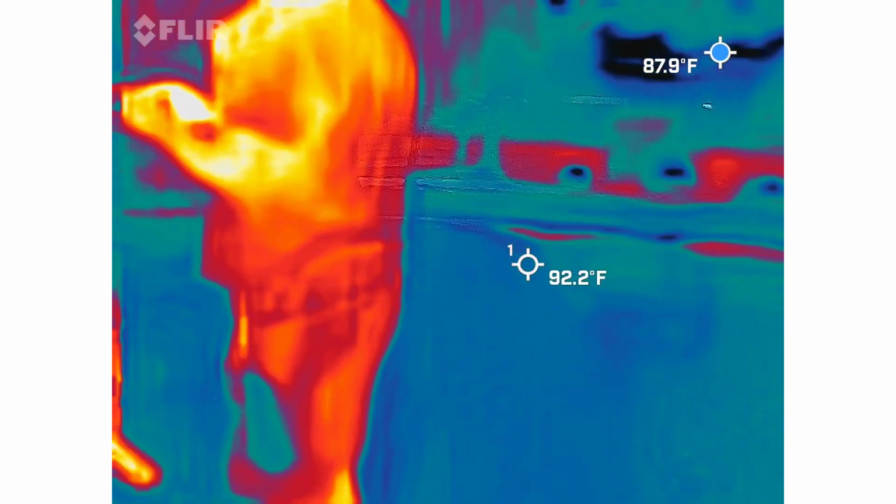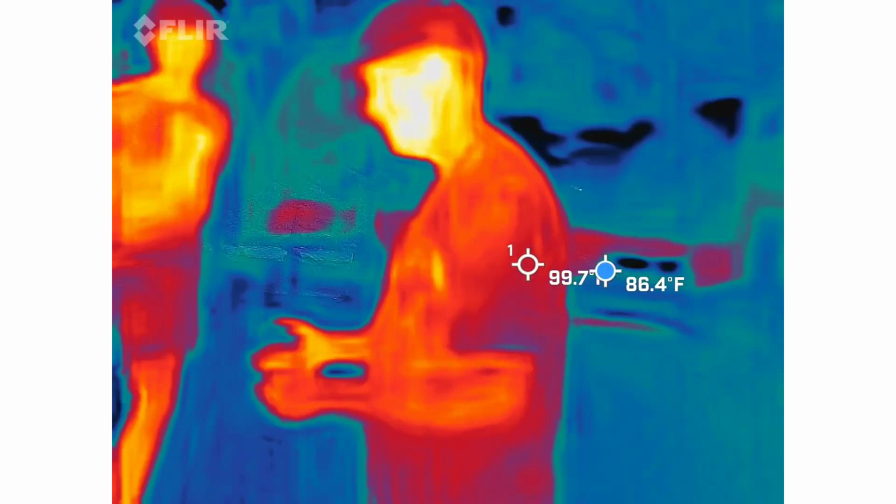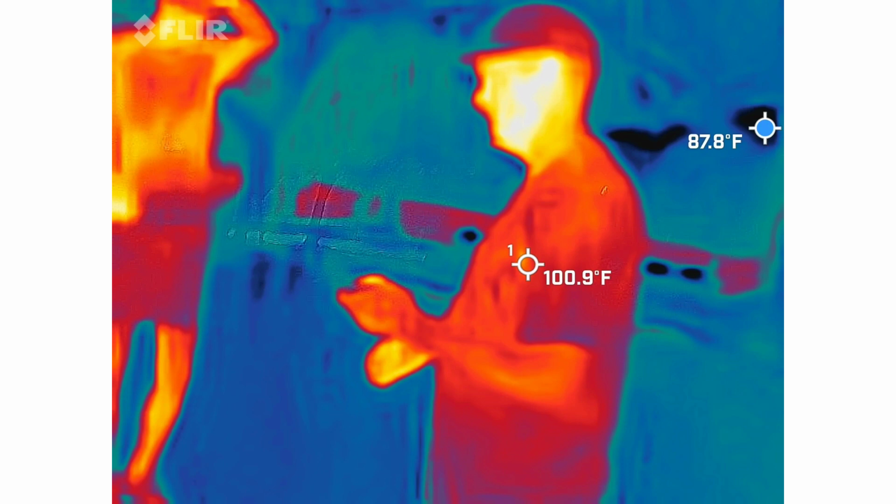Turn it all the way down. Again, there you go. Thank you. I turned it all the way back down again. She's fine. The ghost did it. We'll blame them.